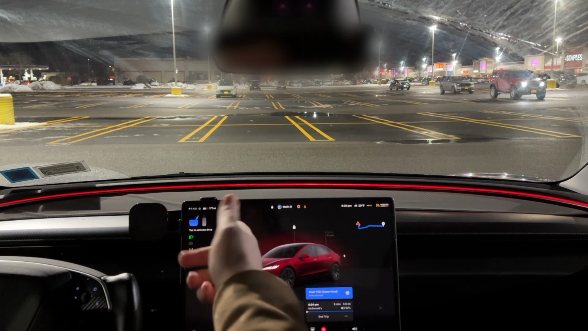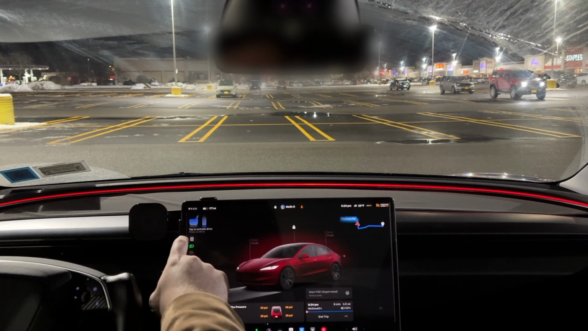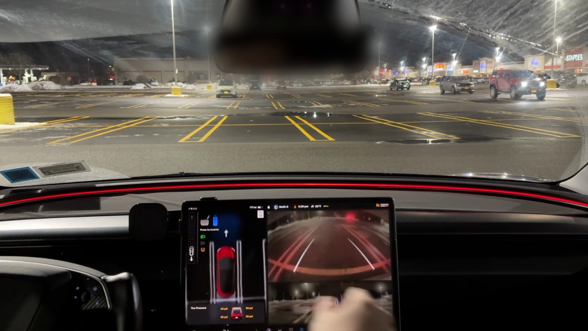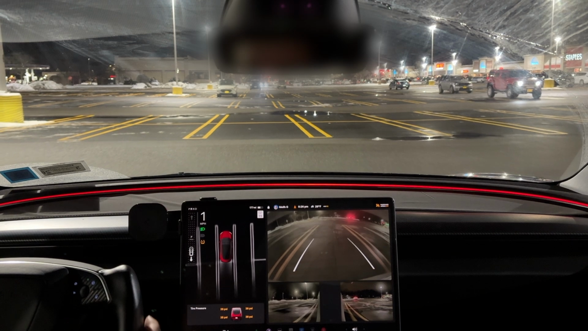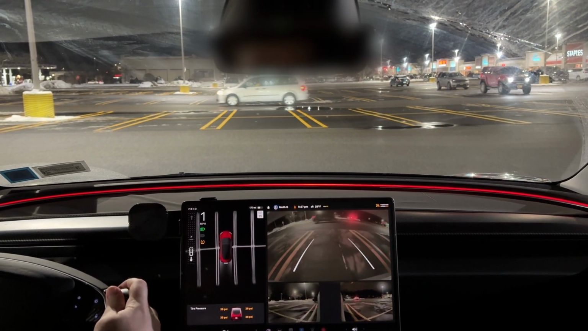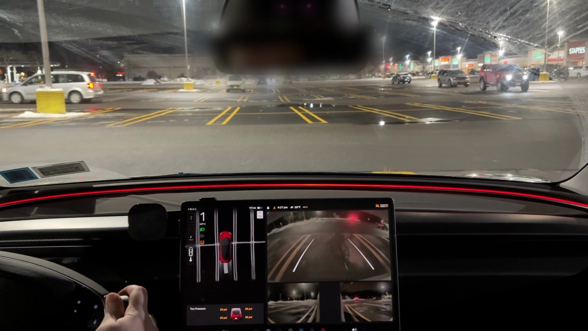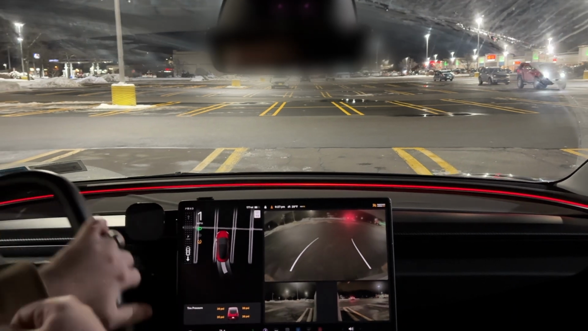So it says tap to activate drive, and I already have my address. I put it into a McDonald's that's close by. So what I'm going to do is I'm actually going to go in reverse, and hopefully this should work. It should kind of auto detect what I'm going to do next. And there's always cars coming here for some reason. Anyway, let's go like this.